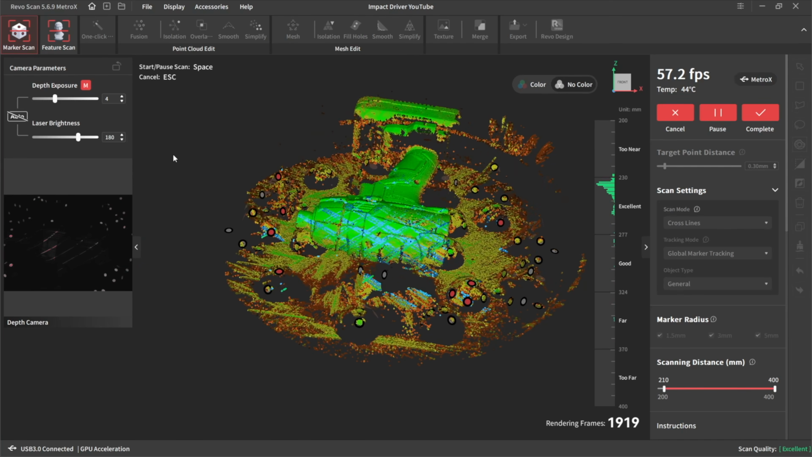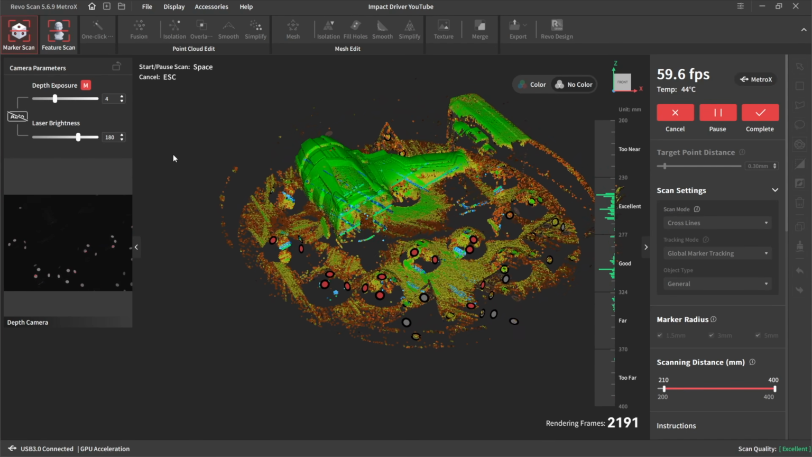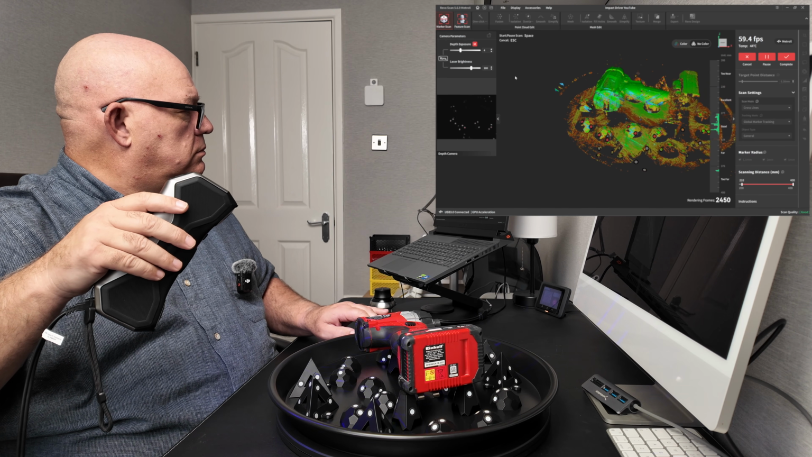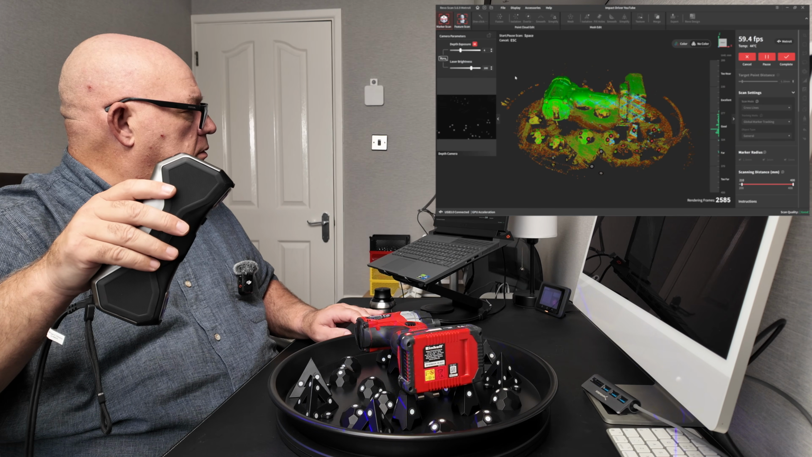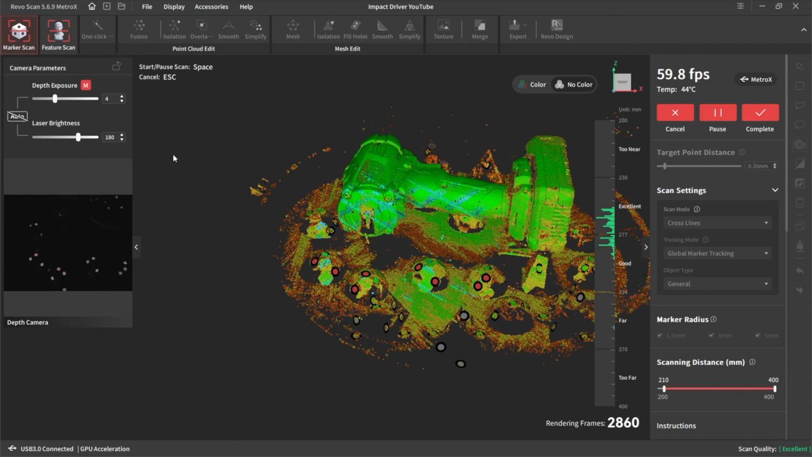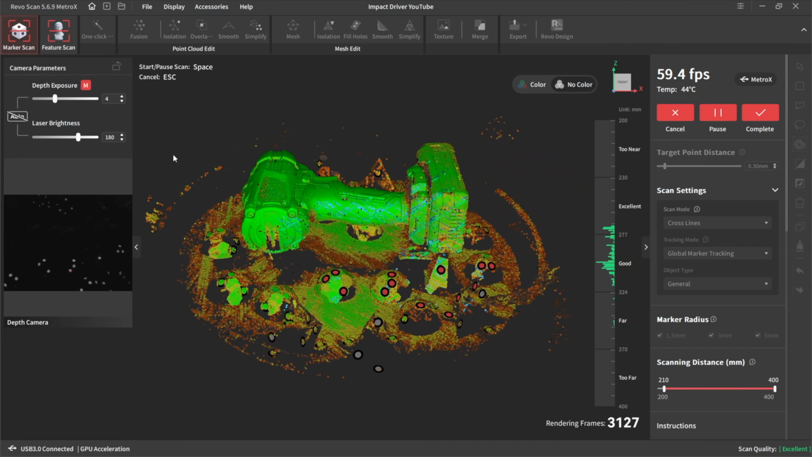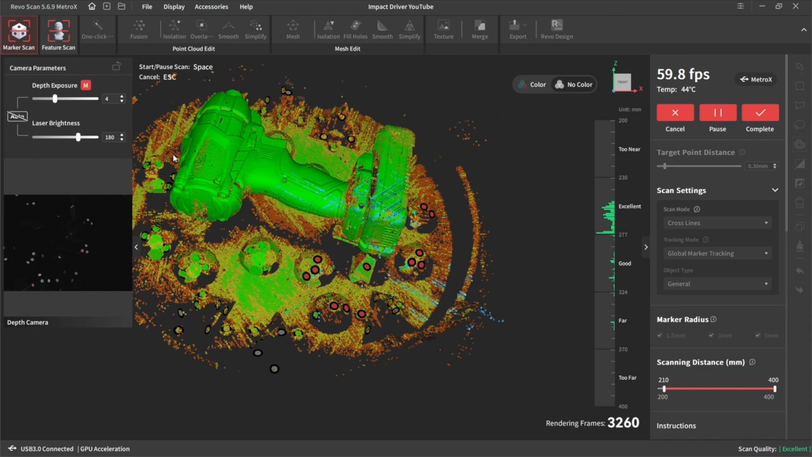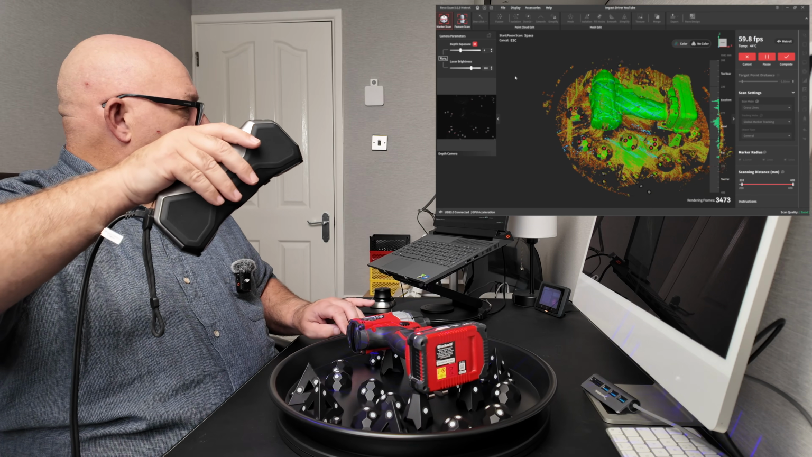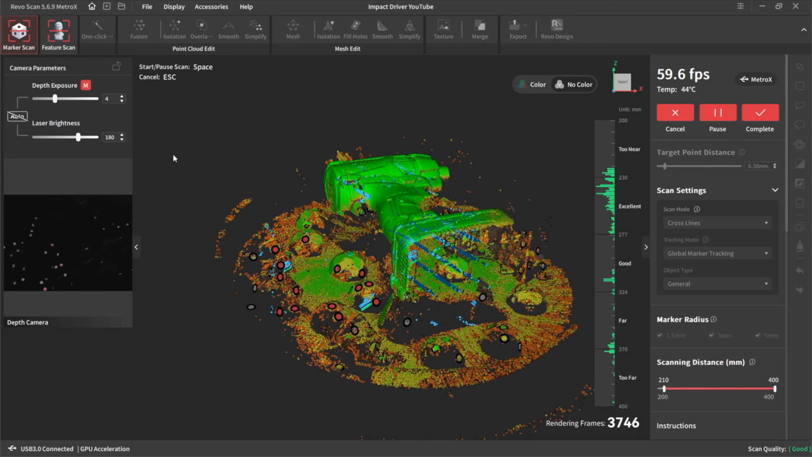Look at that, it's not faltering at all. This is in real time. Come round to that corner, on the handle to the battery. Okay, I'll just go around it a couple more times, just to give it some more detail.